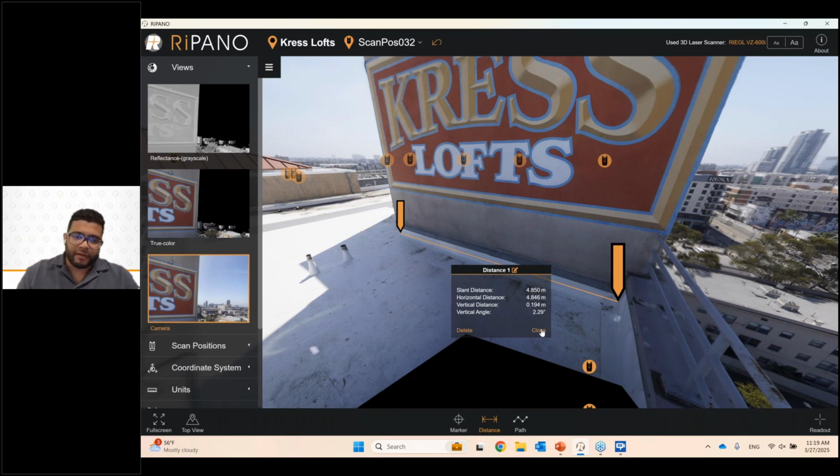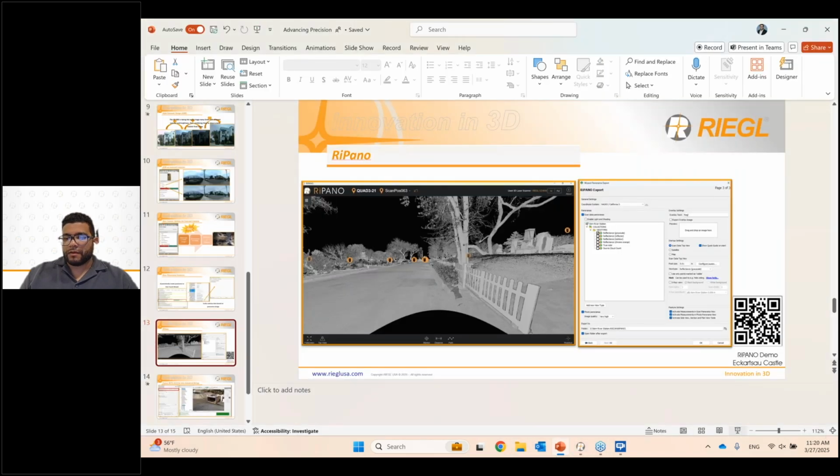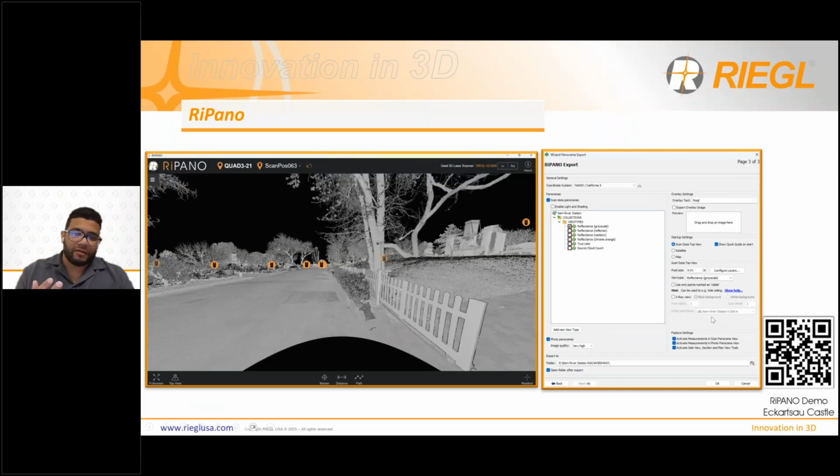So it's a very user-friendly piece of software, and I think the image portion of it is going to be very much improved by a lot of these updates. Going back to the PowerPoint, distributing RiPanos to people is also really easy. It's just a file that gets exported from our software. That file can be put on something like a flash drive, or you can host it on a server or something like that. And whoever you give the file to does not have to have licensing.